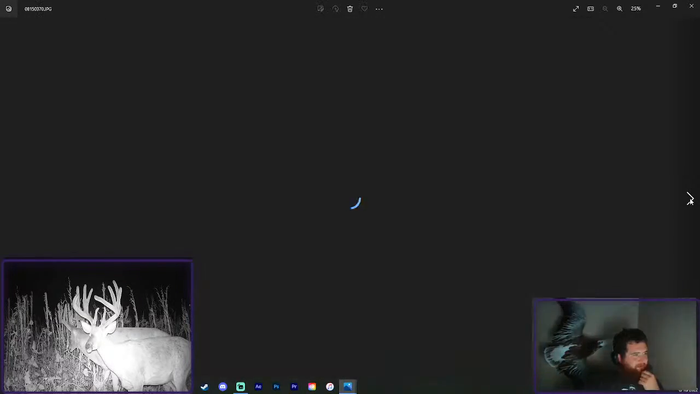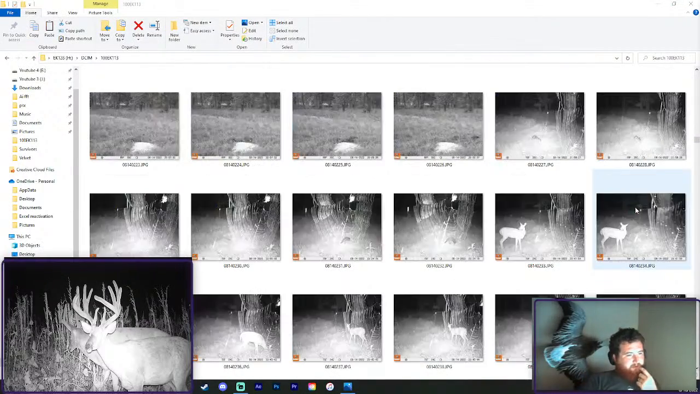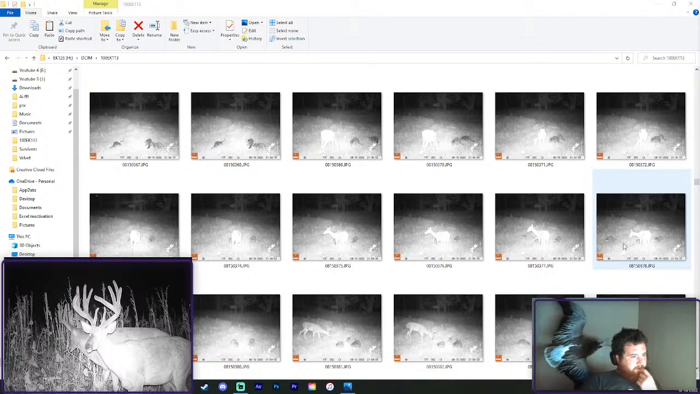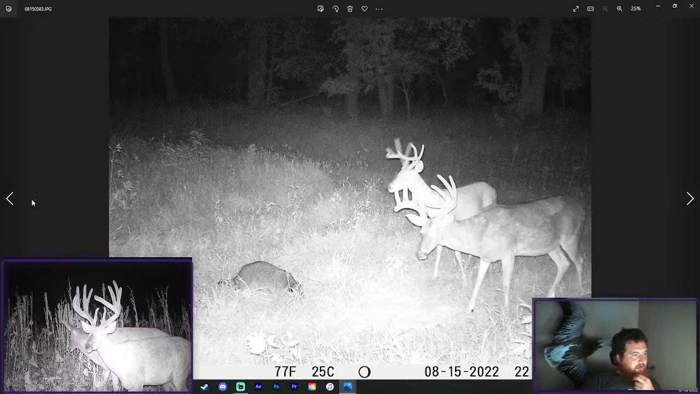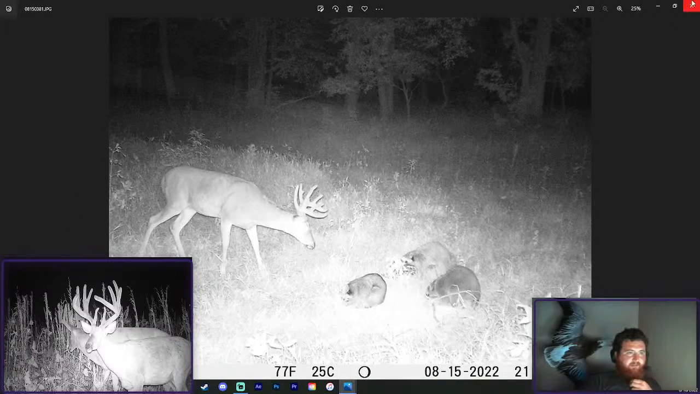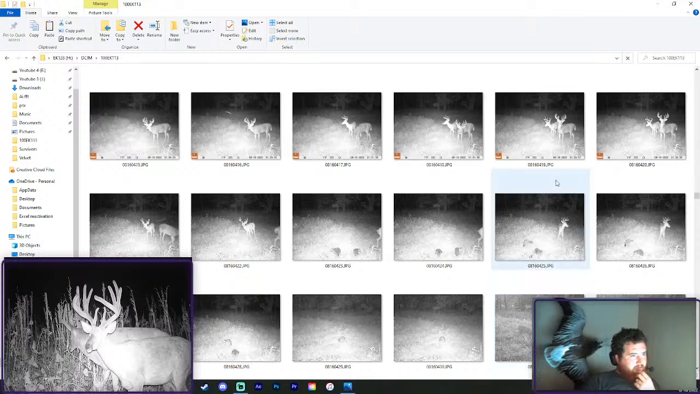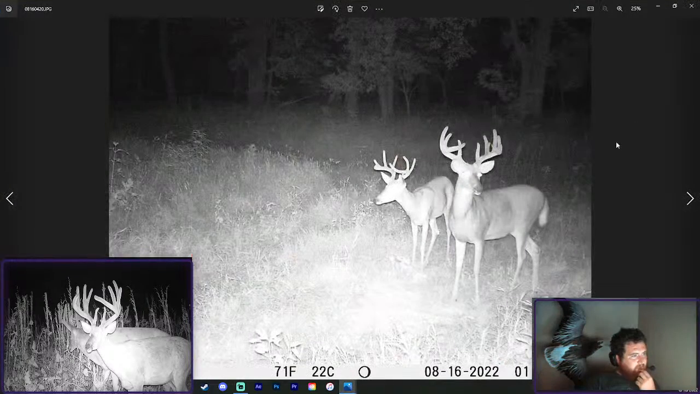Man, every time I go through it single, I don't see any deer. Then as soon as I get out of it and start doing like 5 at a time, one pops right up. So 373. Like I said, as soon as I get to this, I go back to singles. Those are the same 2 bucks. Well, see something new here. The same deer, yeah.